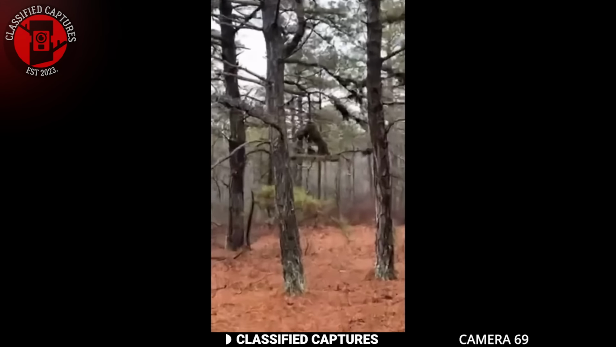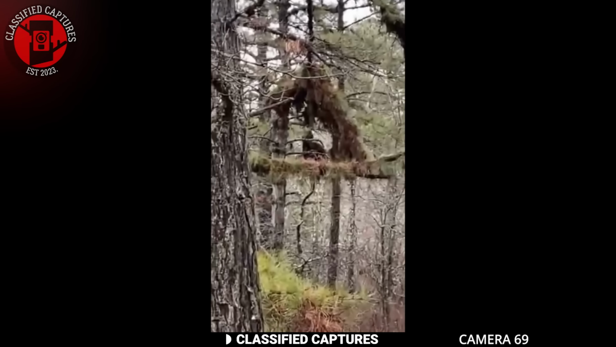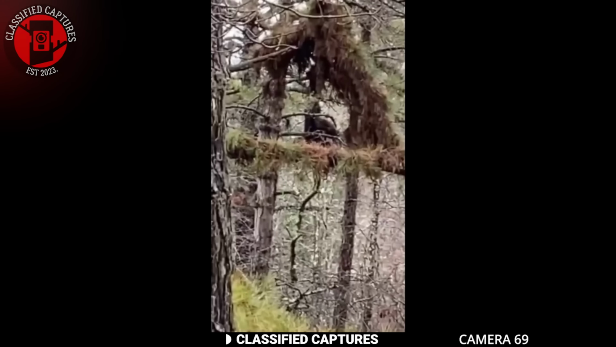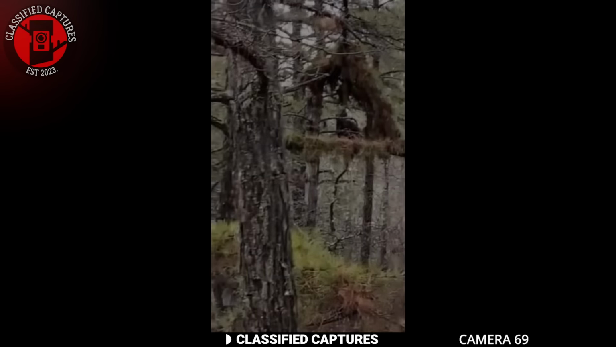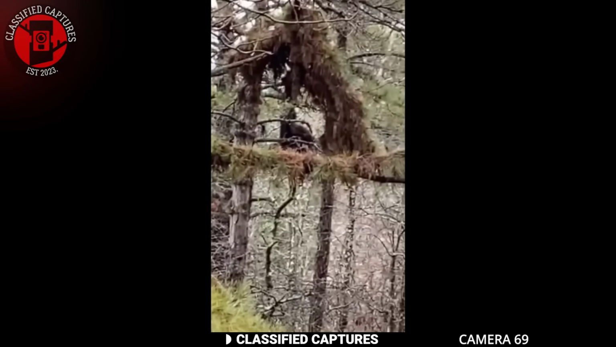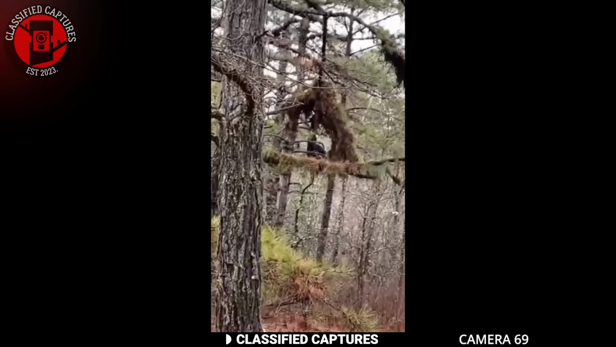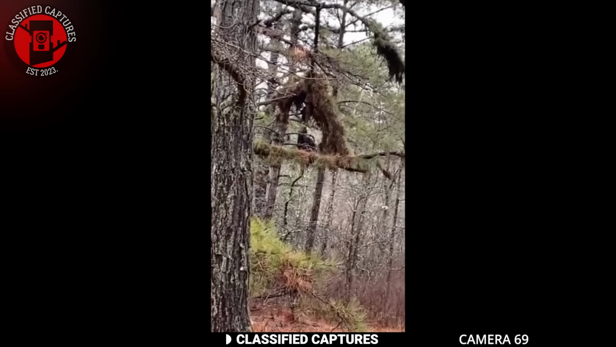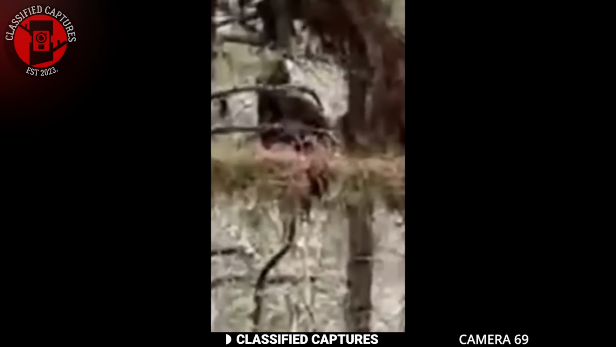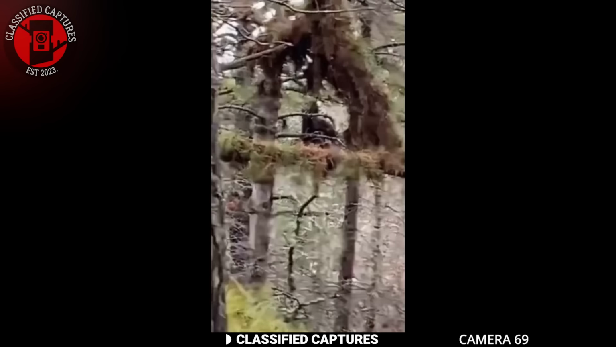Despite the unclear visuals, the sender is convinced that what they captured was none other than Bigfoot sitting calmly within this strange structure. The structure looks like a makeshift shelter built by an intelligent being, perhaps even Bigfoot itself, or it could be that the silhouette is a trick of the light or a more mundane animal like a bear. Who knows? But share your thoughts on what you think this could be.